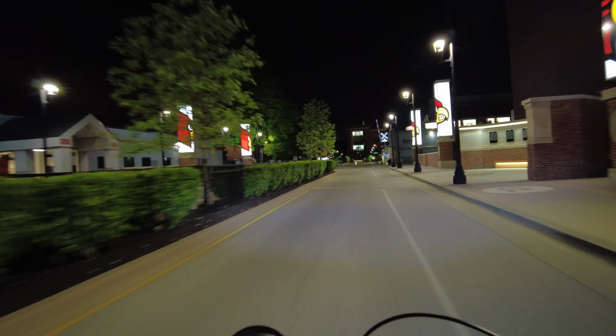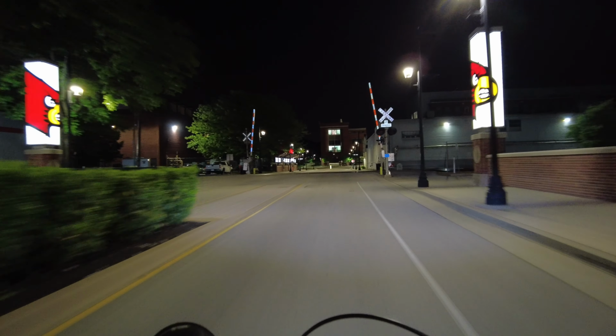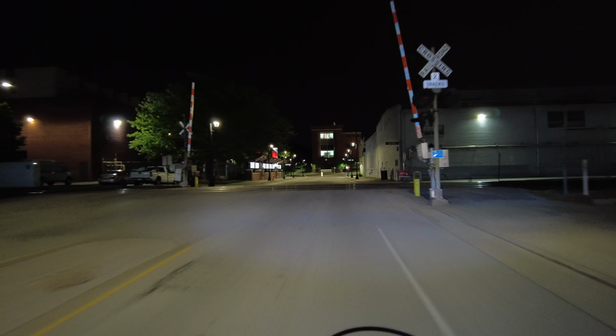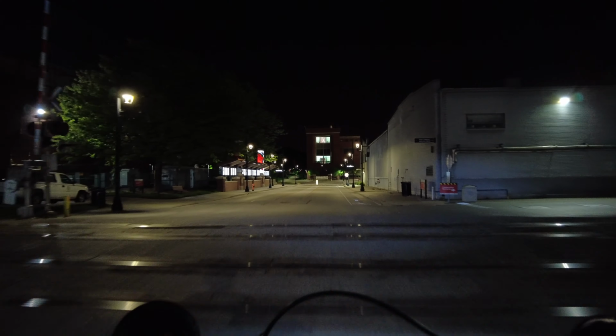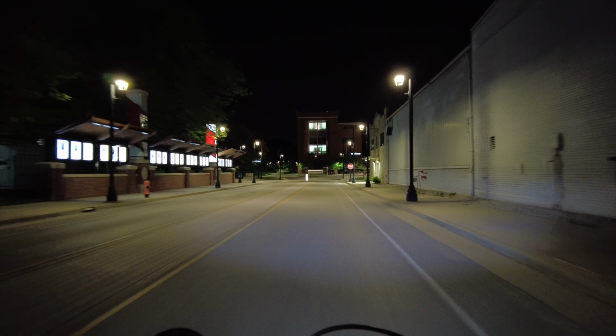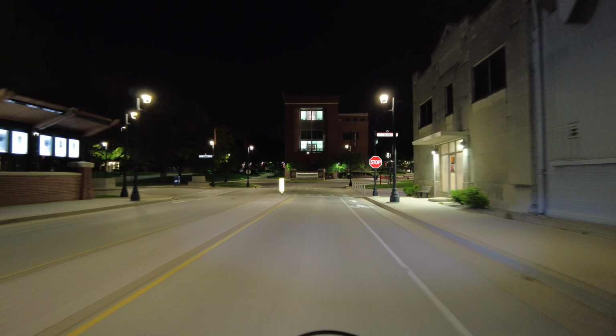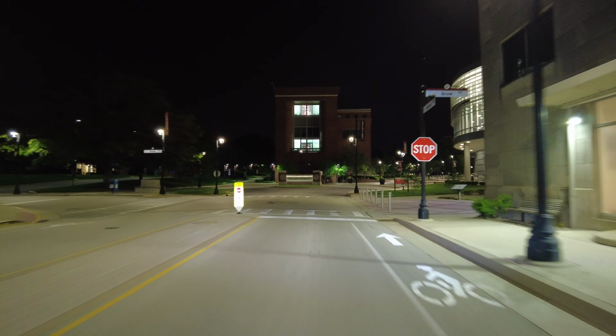So that's part of why this looks a little bit different than some of the videos I had shot before. So it doesn't have the issue of the electronic image stabilization making things look worse. And then on top of that, since it's a gimbal, it's actually still kind of stable. So it doesn't make things as shaky when it changes to a low shutter speed to get clearer footage.